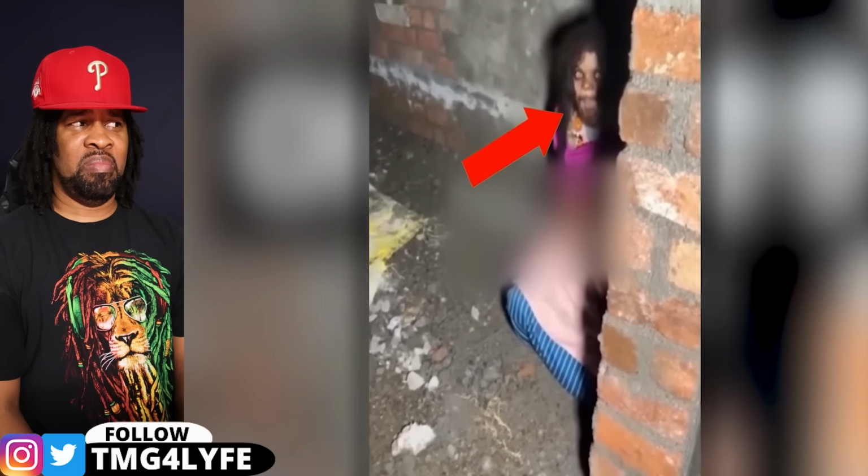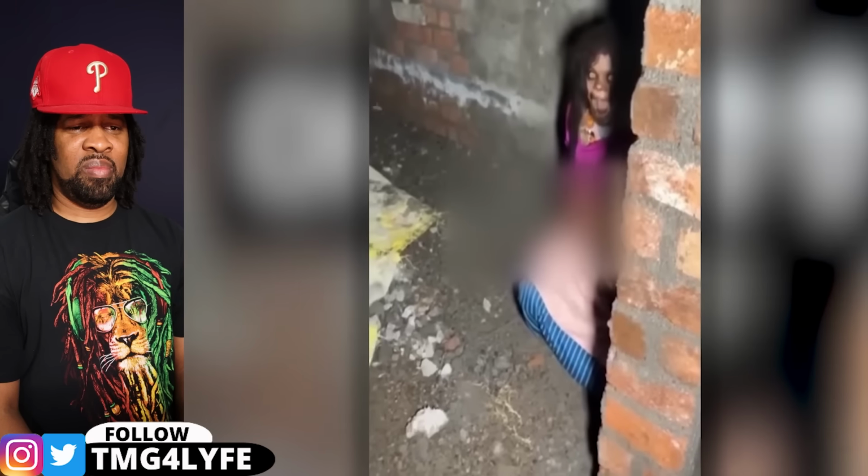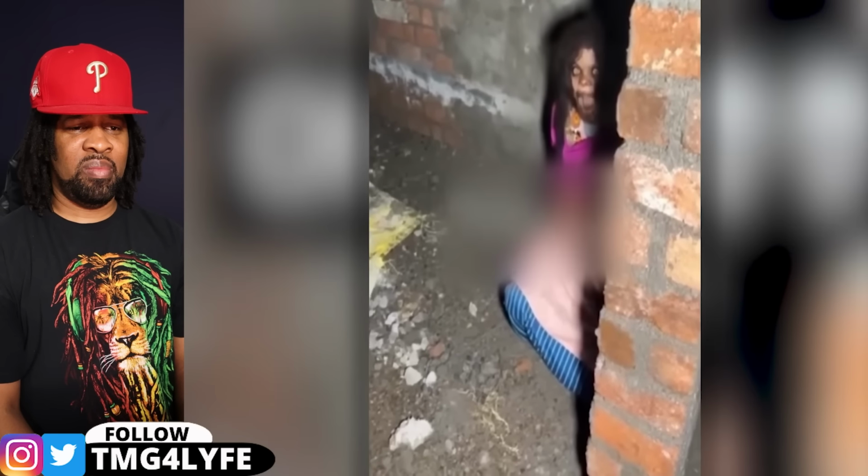In the corner of the room was a girl, but her appearance was downright bizarre. She was screaming and moving her jaws as if in agony. Terrified, he backed off and ran to safety. What happened to the girl remained a mystery, but locals believed she was possessed by a bad spirit. The bottom line, always trust your gut when something feels off.